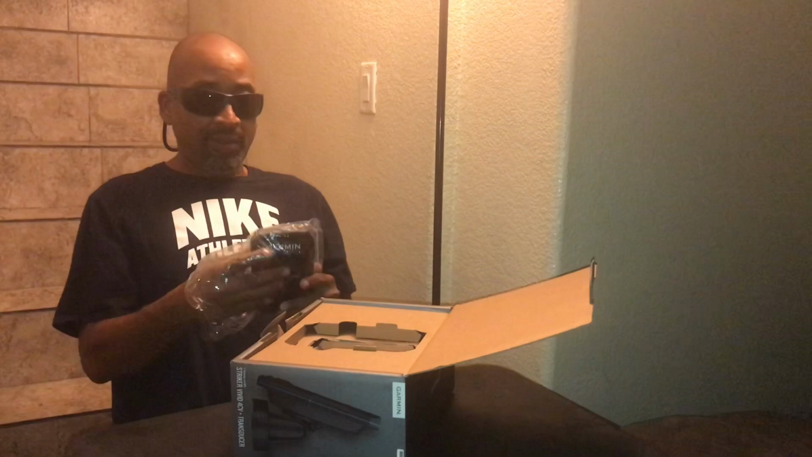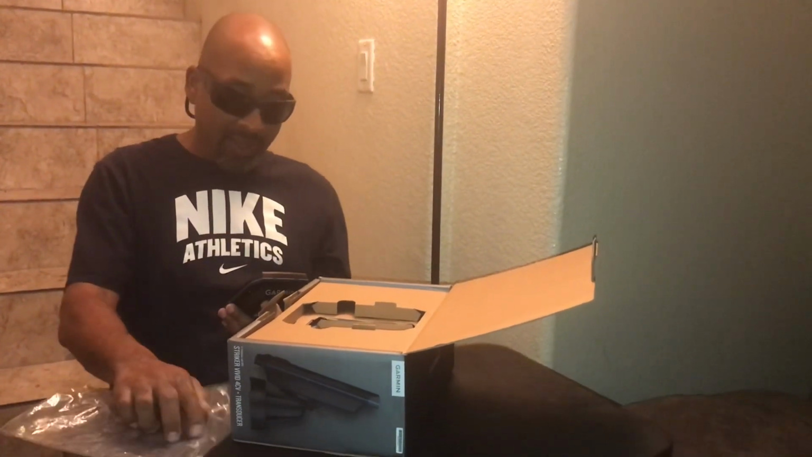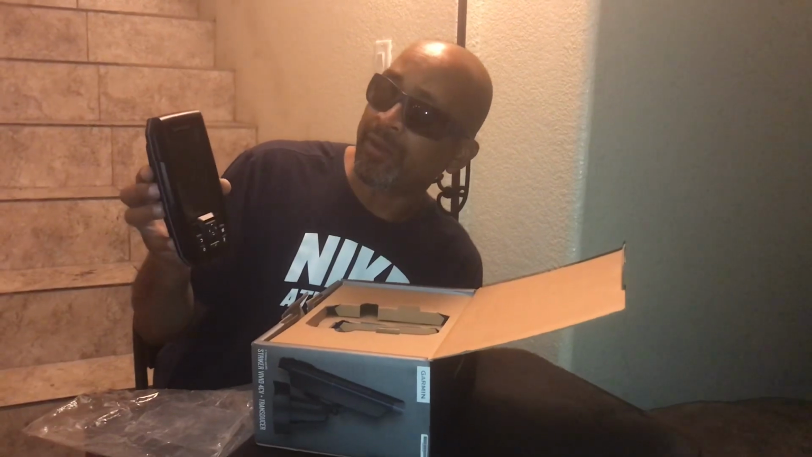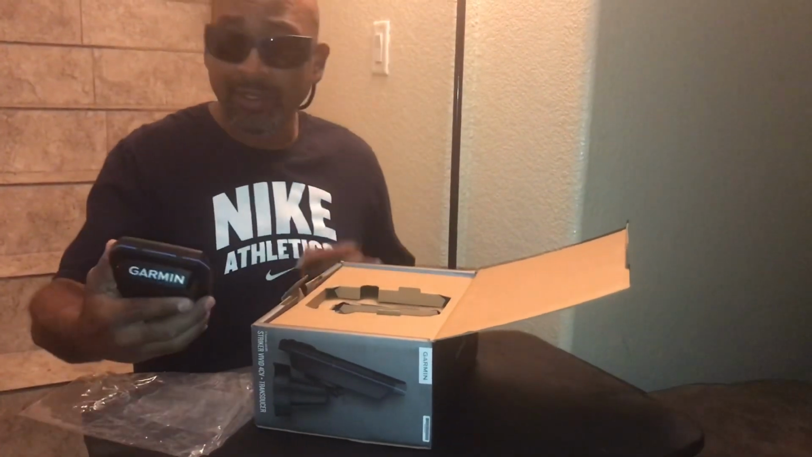Now, this is the head unit here, and it is a pretty nice head unit. It looks very similar to the 4CV. It has a little blue stripe on the side. I think that's pretty jazzy. And it does seem a little bit thinner, but I could be wrong there as well. But it's a really nice looking unit.